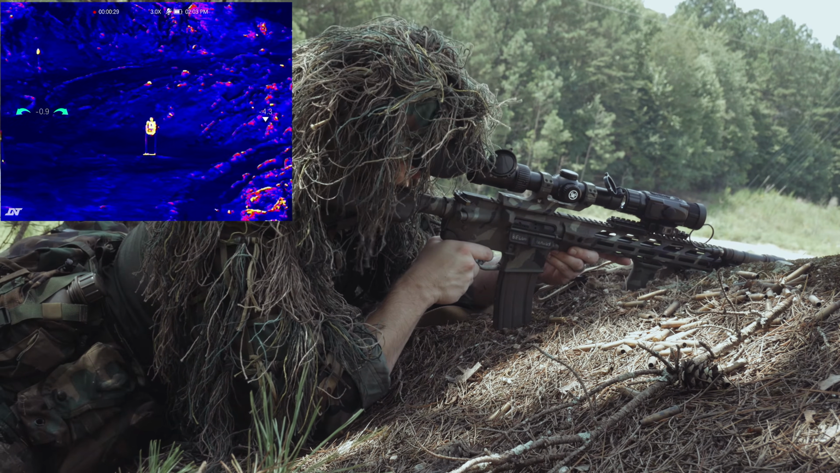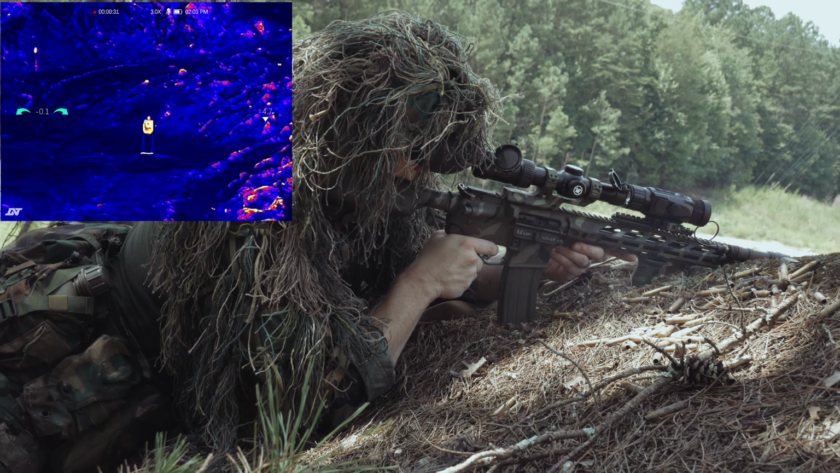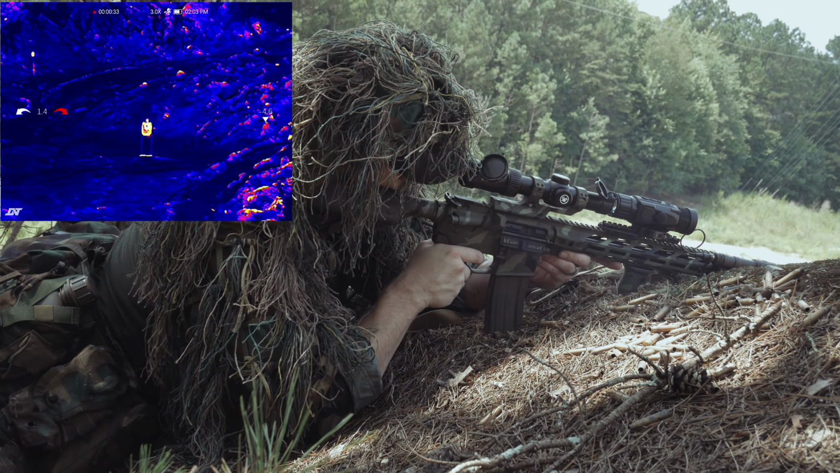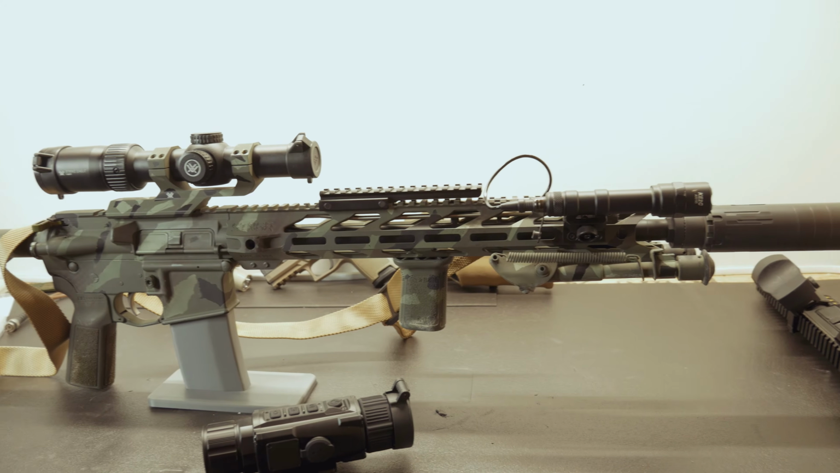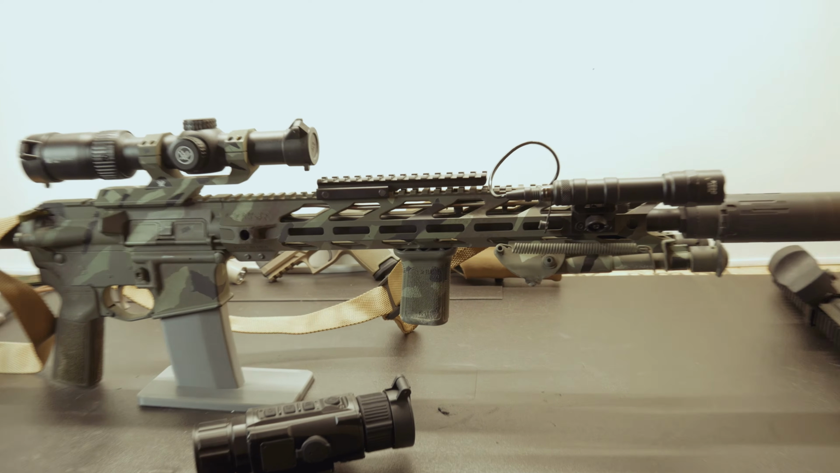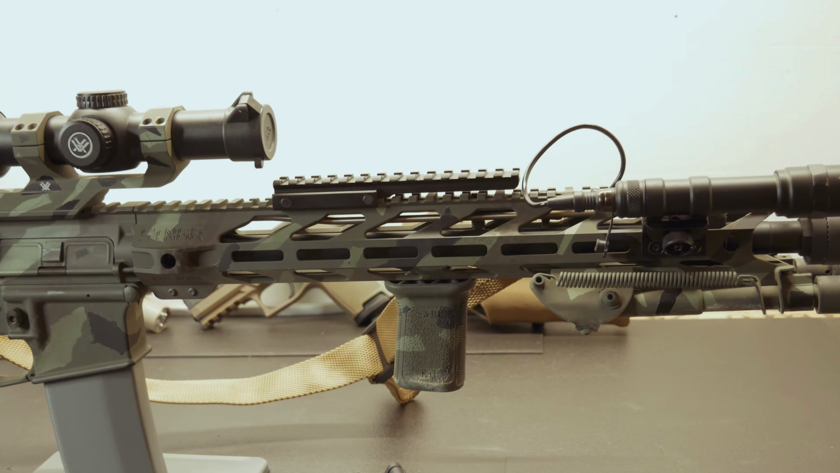And I'm going to give you just a brief overview of it and why I like this and why I think it's applicable for a Minuteman or prepared citizen. And let's get the big elephant out of the room, right?